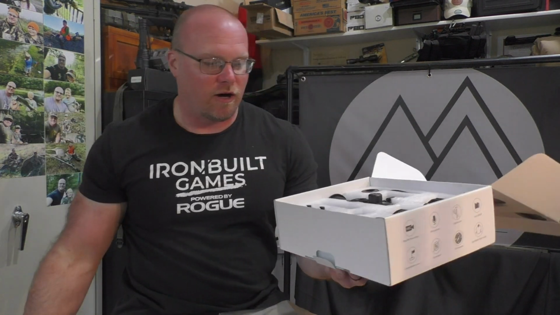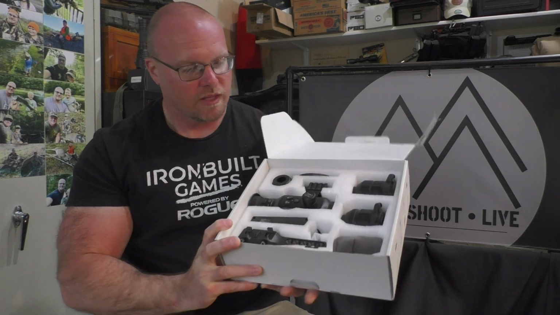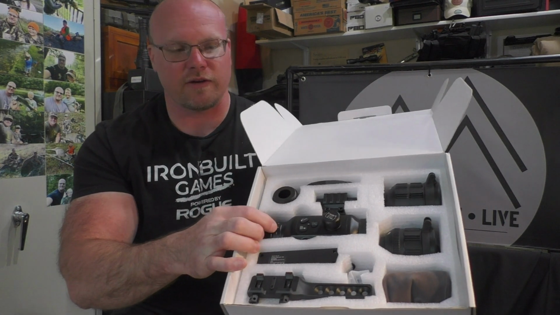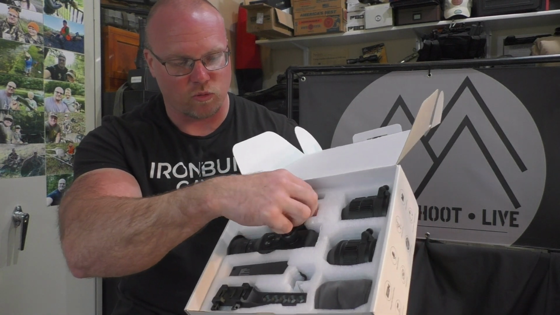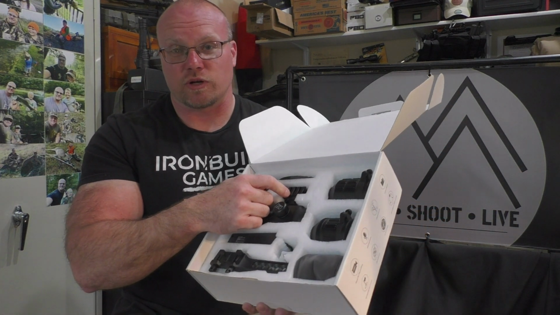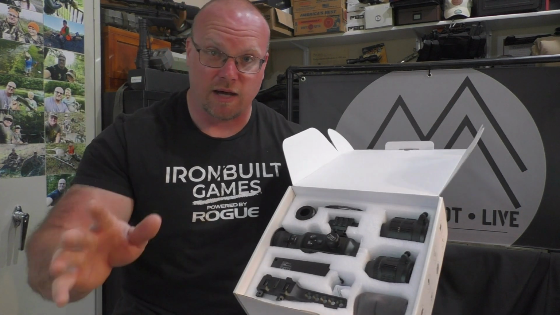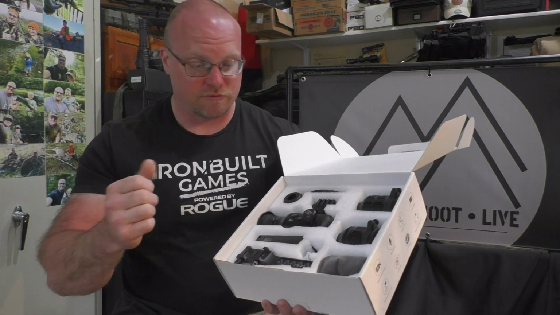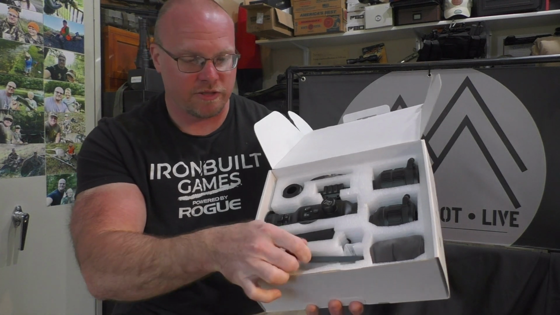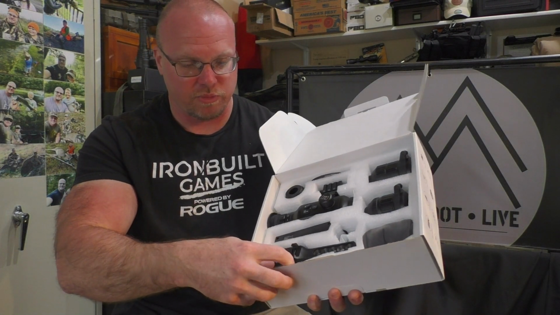You take off the padding from the top, and here's where you've got all of the beautiful things that come with it. So you can see here is the NV500 itself. You've got the sunshades, your various HDMI cords, your rangefinder, which is optional for this. You can get it with or without. Obviously, if you get it without, it is less expensive. The rangefinder is advertised to work up to 1,500 yards. I'll put that to the test, and we'll see. Maybe this video, definitely the next video. And of course, you've got your mounting bracket here to put that on and then mount on your Picatinny rail.